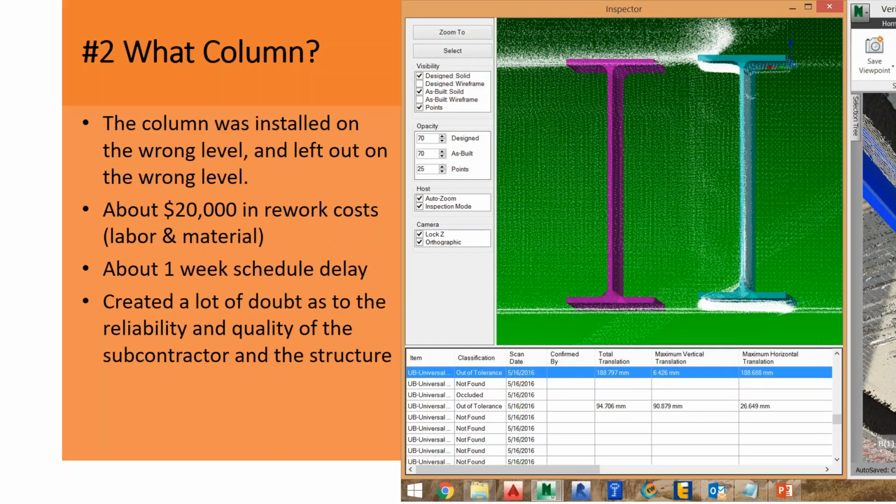And that, the column was on the wrong level. They had actually installed it on a floor that was not supposed to have it, as well. So there was a fair amount of rework and labor pulling that column out and putting it in the right place. A surprisingly small schedule delay resulted from all this. But I think the big problem there is it created a lot of doubt on that job site as to that subcontractor's capabilities, which probably doesn't bode well for future work.